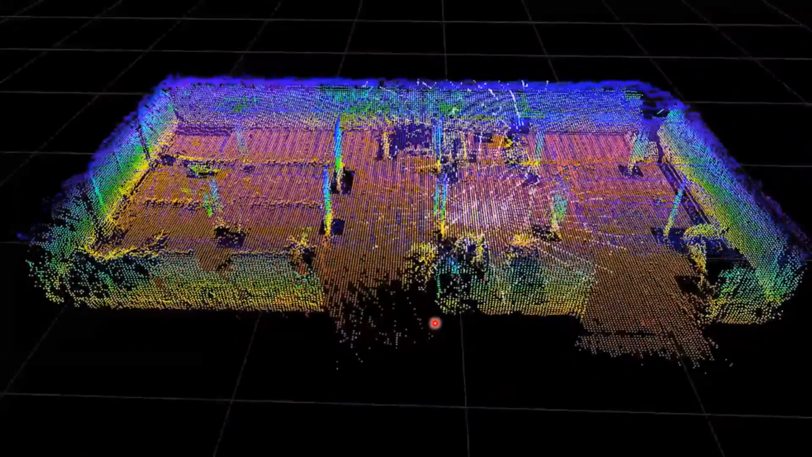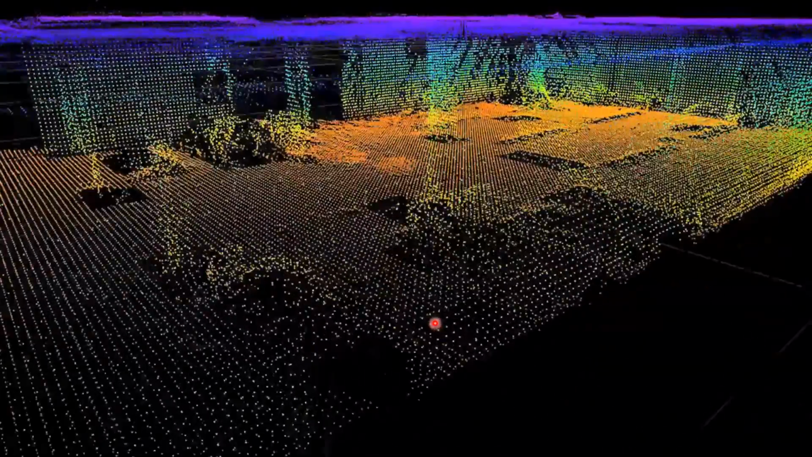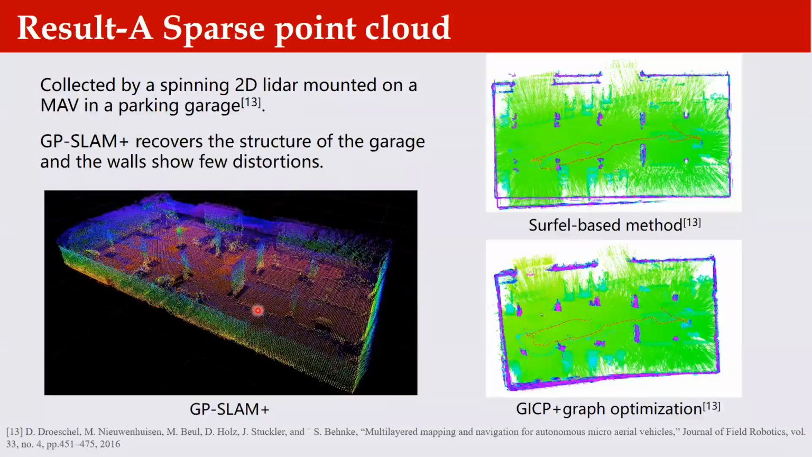The mapping result is shown in this video, in which the white points are the trajectory. Our map recovers the structure of the garage, and the walls show little distortion. By contrast, the GP-SLAM or surface-based methods produce distorted maps even with graph optimization.